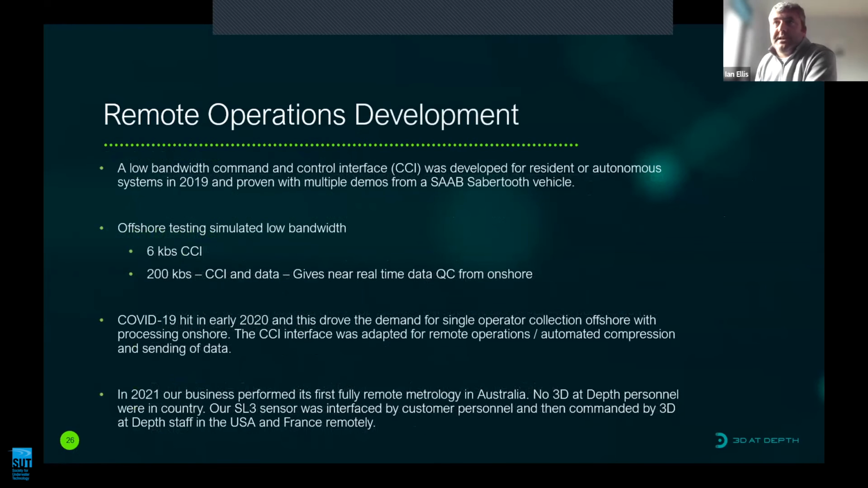Our business began its path towards remote operations in 2019, when our low bandwidth command and control interface was developed for our autonomous vehicle called the Saab Sabertooth. Our offshore testing simulated low bandwidth at 6 kilobits. And in 2020, when COVID hit our industry, the demand for single operator collection offshore increased, and we adapted this command and control interface for remote operations.